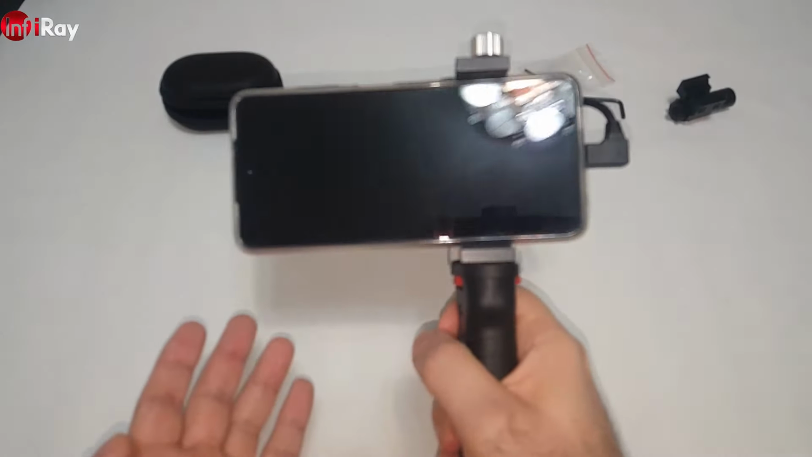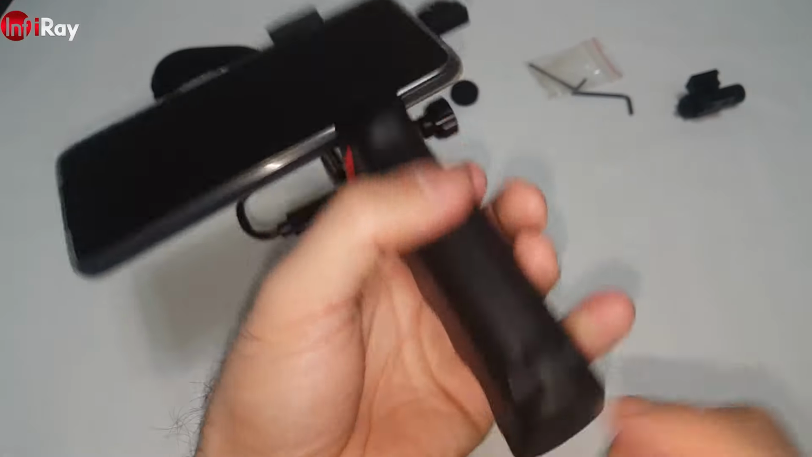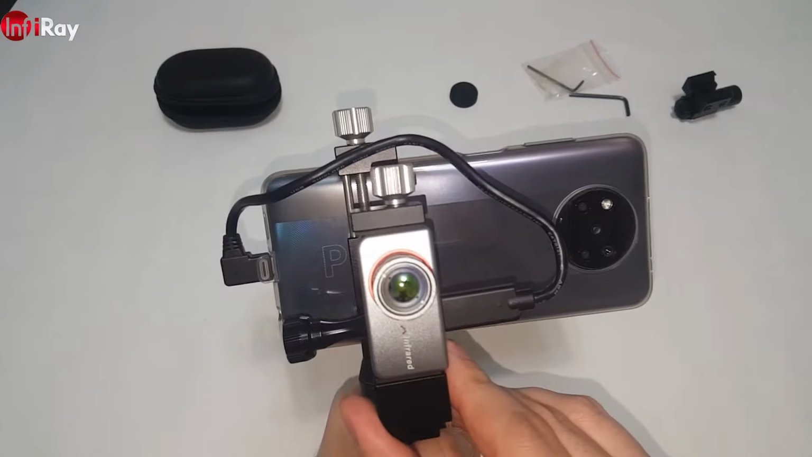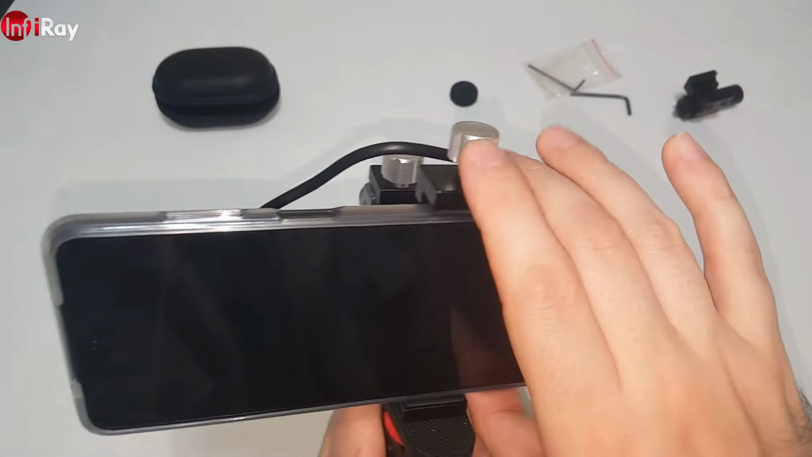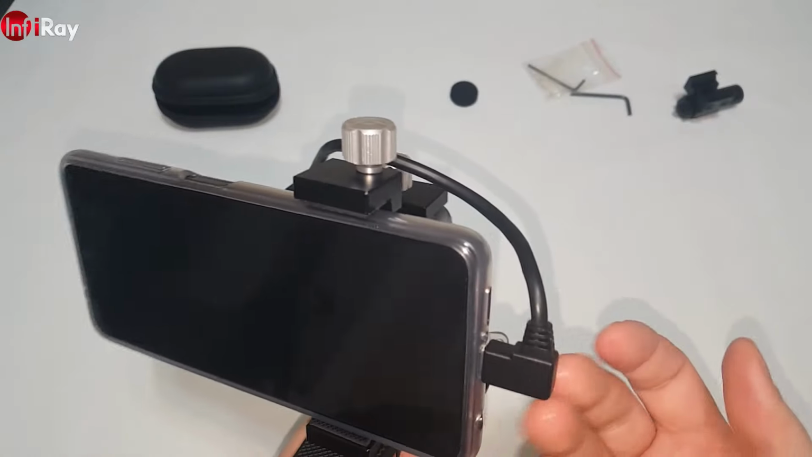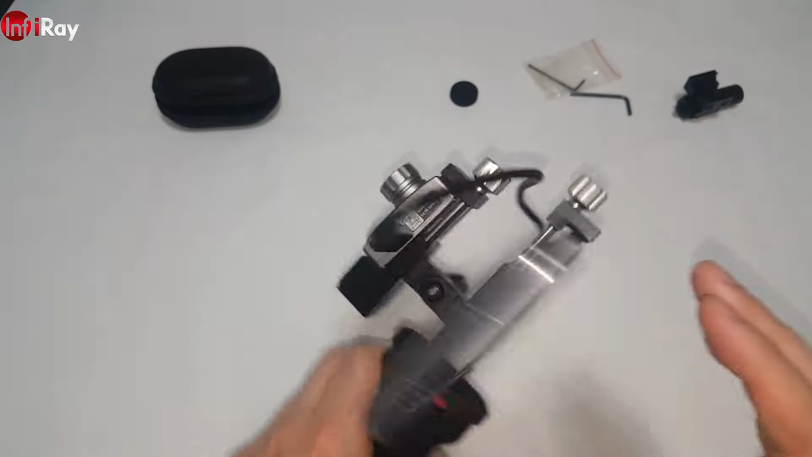You can use this handle very nicely if you're doing something work-like, such as building inspection or any inspection of anything. Or you can also put the handle itself on a tripod as well. So it is comfortable. Much easier and less fragile than just plugging the phone in here and risking that you drop it. If it falls out, it can break your USB port or it can break the camera itself. Like this, you will have a firm grip on the whole kit.